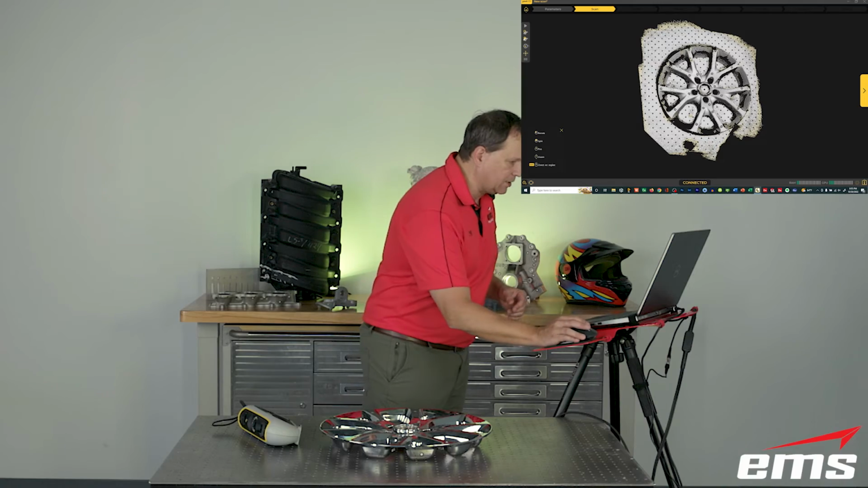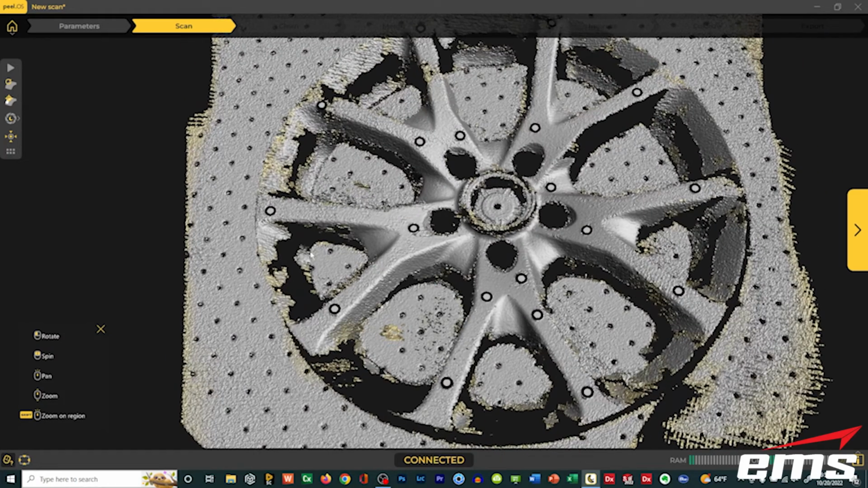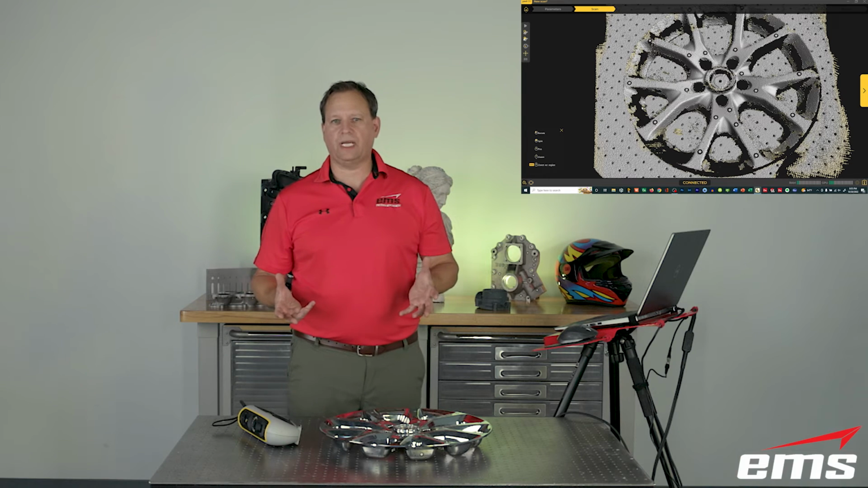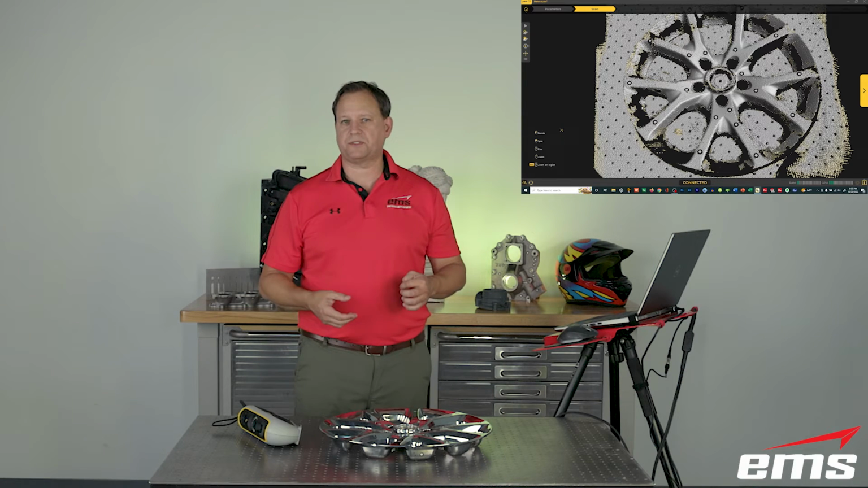Because if we come in and look at this data, it's okay, but it's pretty rough. It's really going to have a challenge in some of those areas. So that's an area where you'd want to spray the part. You can also put wax or talc powder. There are lots of little tricks, but that's just something you've got to be aware of. On parts like this, it's going to be more of a challenge, and that's where dusting or spraying something on it would be helpful.